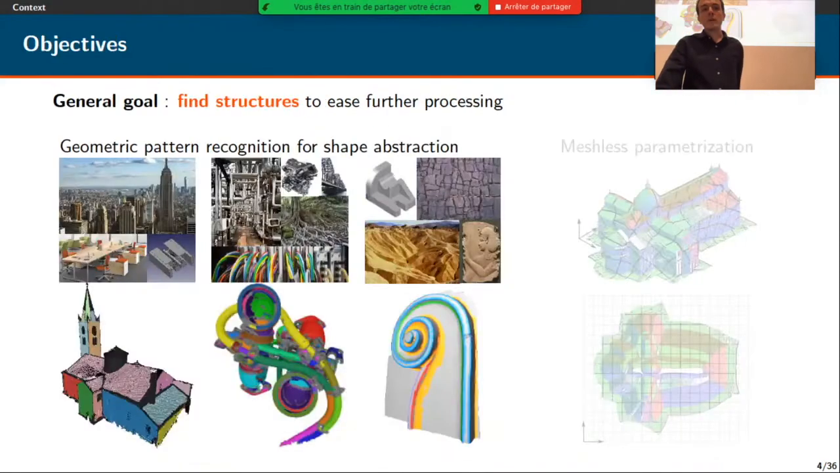So the goal of my thesis was to find structures in point clouds in order to make further processing steps easier. And for that, we perform geometric pattern recognition in point clouds in order to abstract the shape by a set of simple geometric primitives. And as we can see on the set of images here, the objects that we scan can be pertinently described by planes, cylinders, and curves.